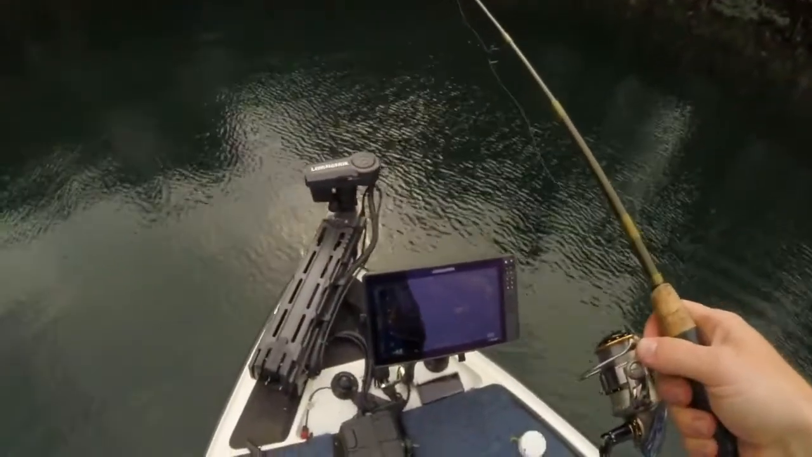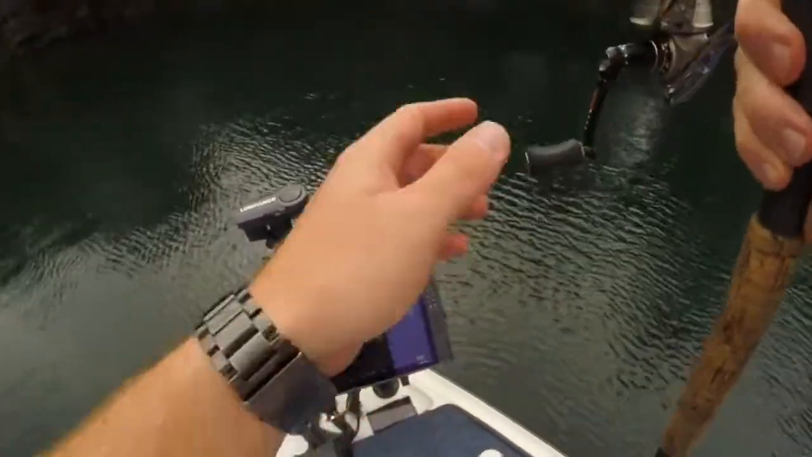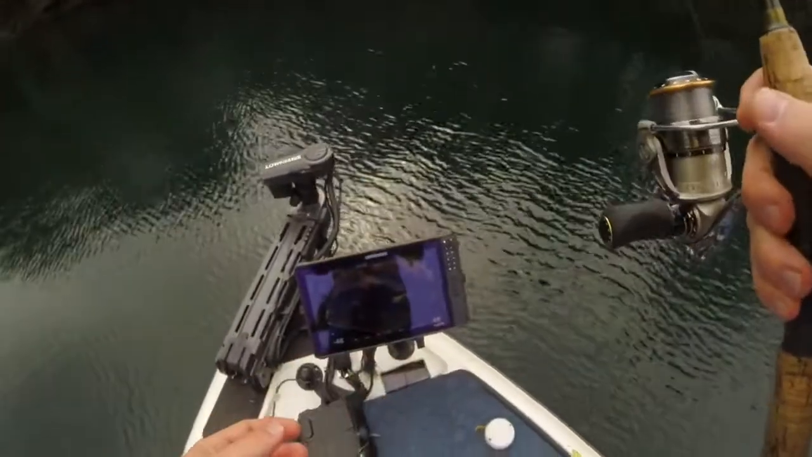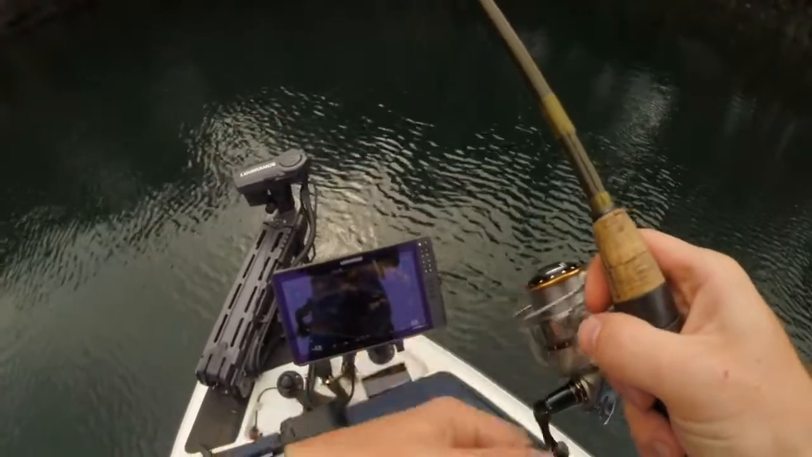Also, it depends on the species that you're looking at. Now, bass are quite torpedo shaped. Your crappie and your bream tend to be more pan shaped, so they're obviously going to give a much better return on what you're seeing.